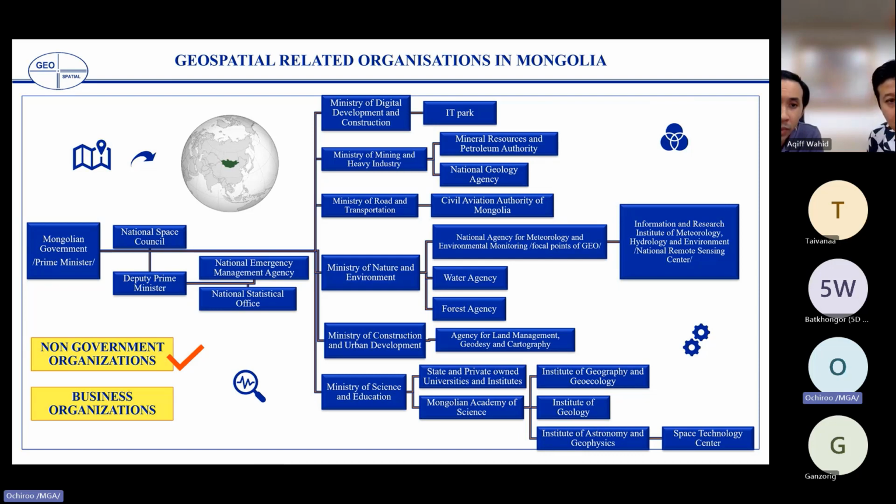The prime minister leads, and the president, the prime minister, and the speaker of parliament are in charge of the Mongolian National Space Council, and all government agencies are under it. By Mongolian law, we also have more than 10 non-government organizations, and around 150 private companies work in geospatial, especially in geodesy, mining survey, and environmental sectors.